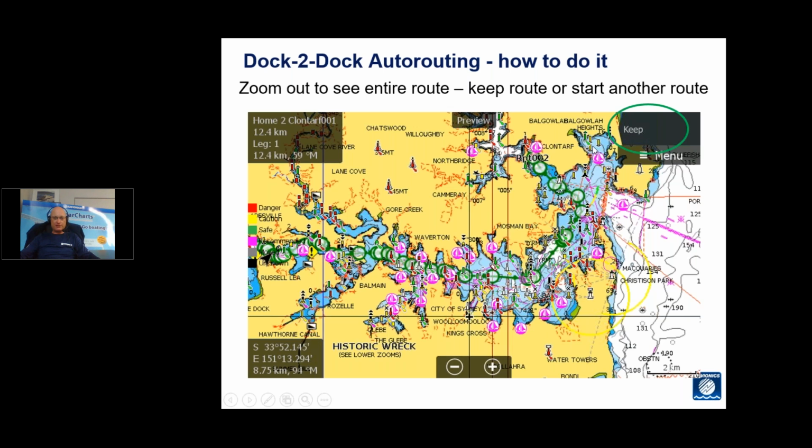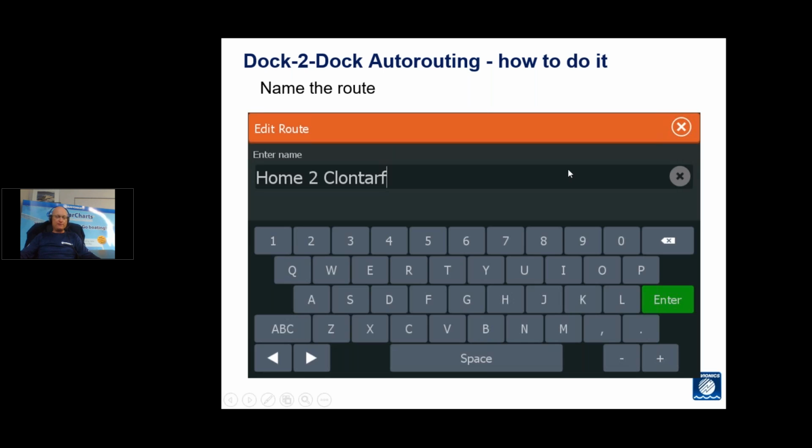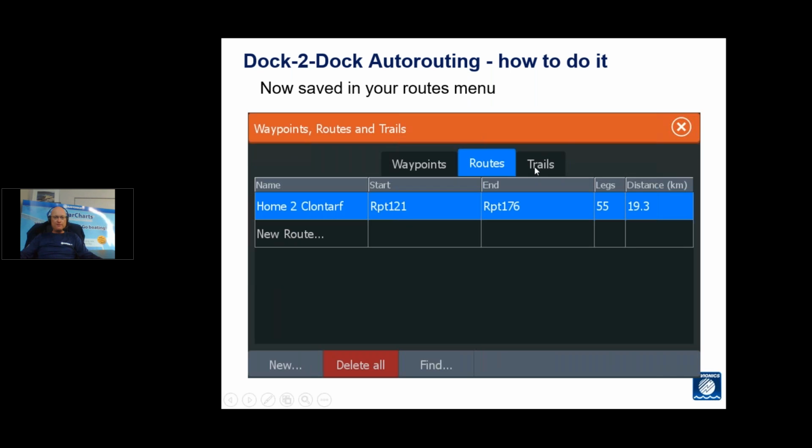If you decide to keep the route, the next stage will allow you to save the route. If you decide that you don't want to keep the route, then you can just discard and redo another route. From there, once you save it, you can name the route, and that's simple. That's just a normal creating a route situation, but it reverts that dock-to-dock route straight into the menu. From there, you can go into your saved routes at any time and pick up that route.